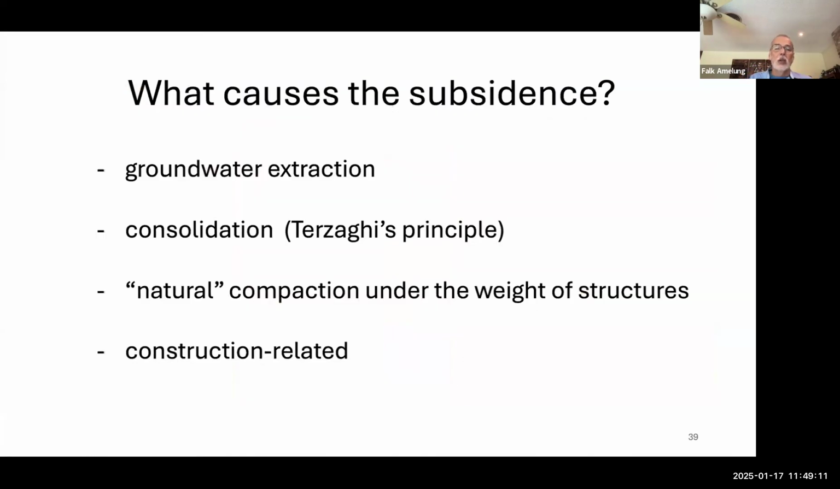Okay, so what could cause the subsidence? The typical explanation for land subsidence is groundwater extraction. In this area, there's no groundwater extraction. Then it can be consolidation.